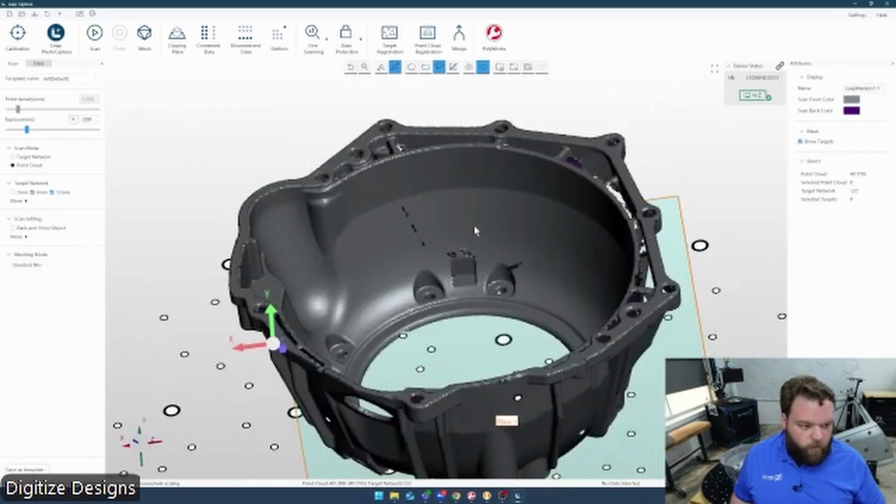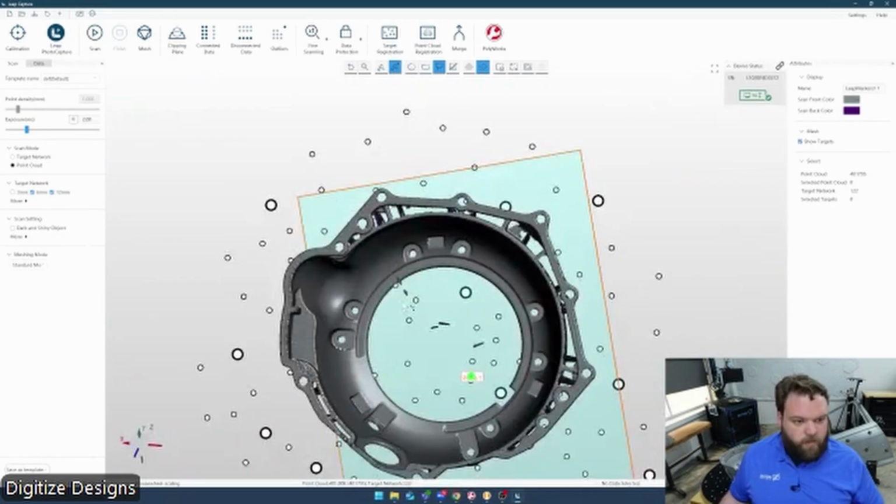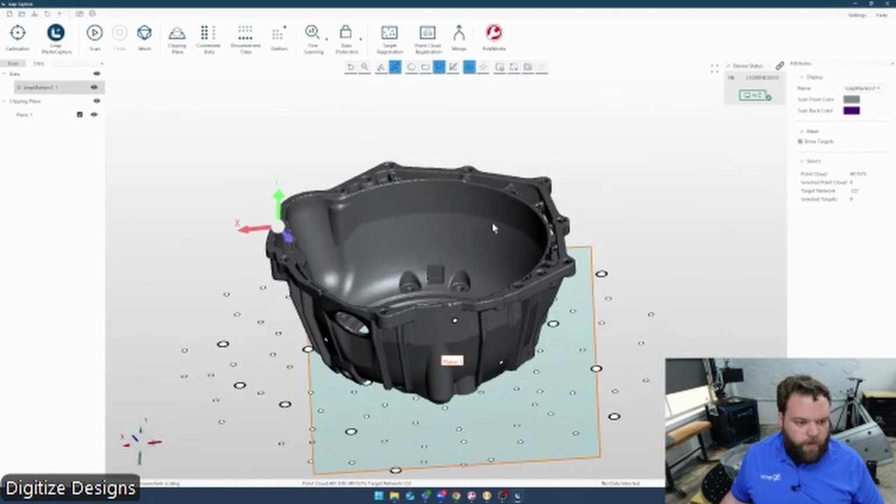This one's done. I've got some noise out in space there. That's kind of typical with laser scanners. It's really easy to handle. You just hit this disconnected data button. It'll highlight it, and then you can throw it away.